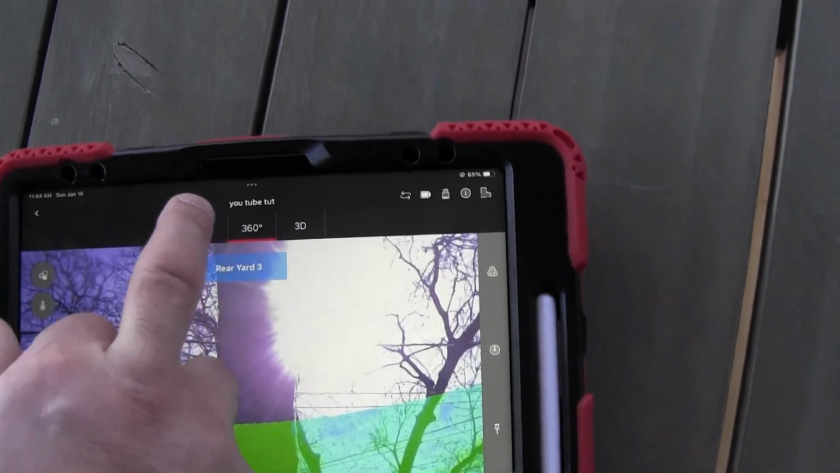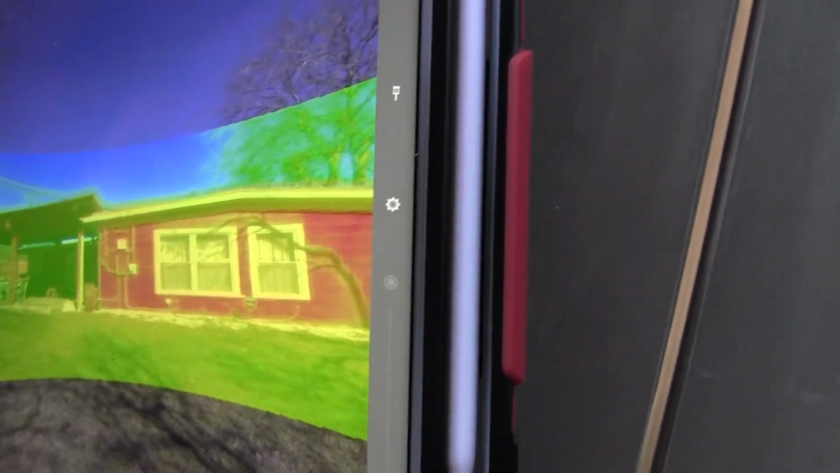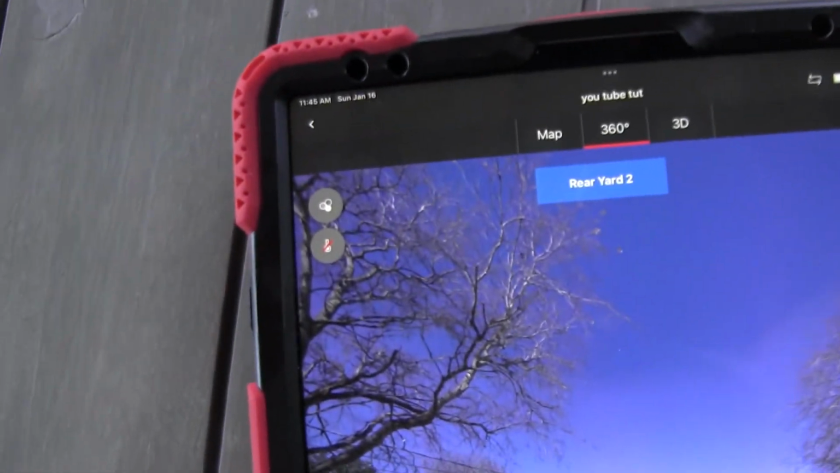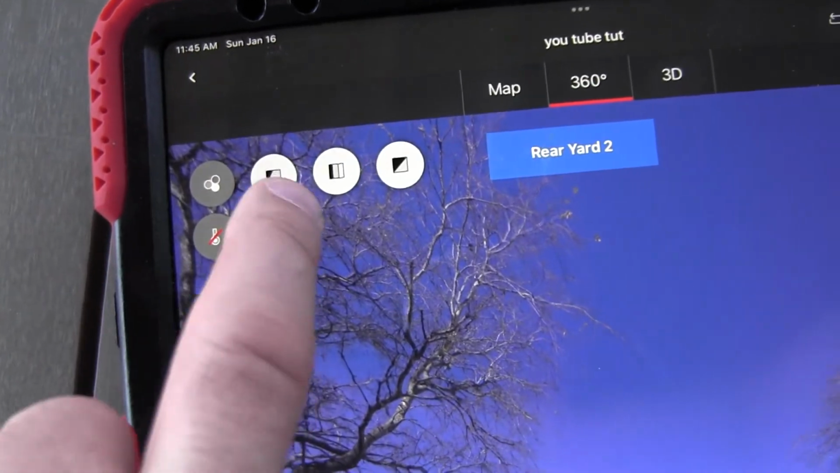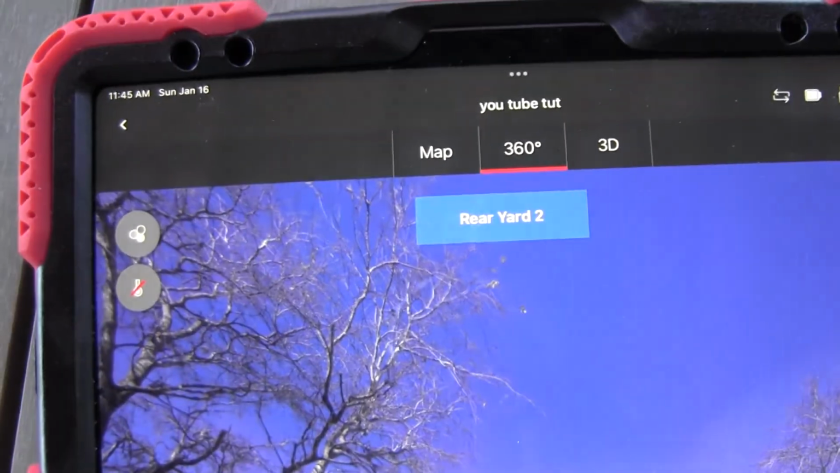And you can do that with every scan. So come to the middle, same thing, the infrared, and there it is. You can turn that off by this little thermometer looking thing. And this other option would be some different colors, which I prefer the real color system. And that's pretty much it.